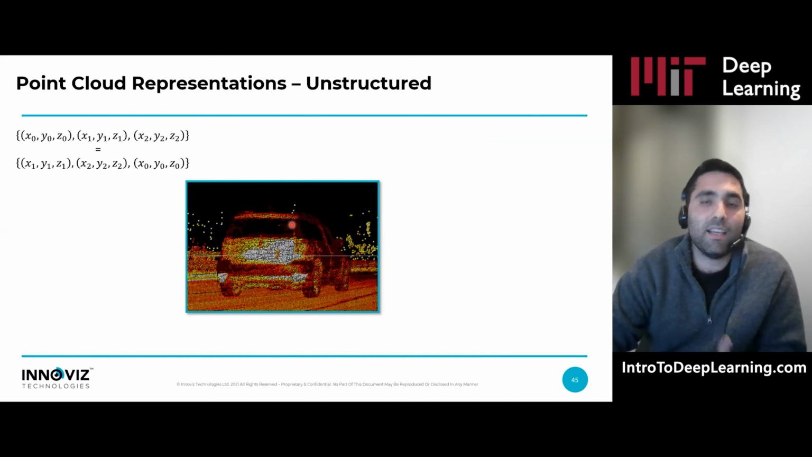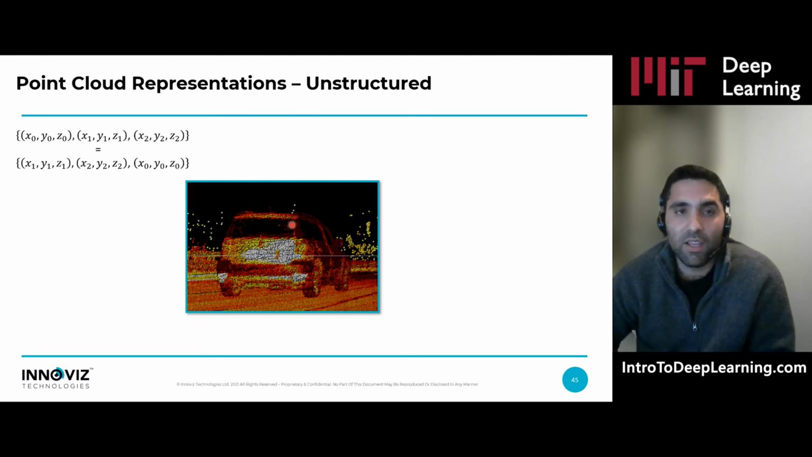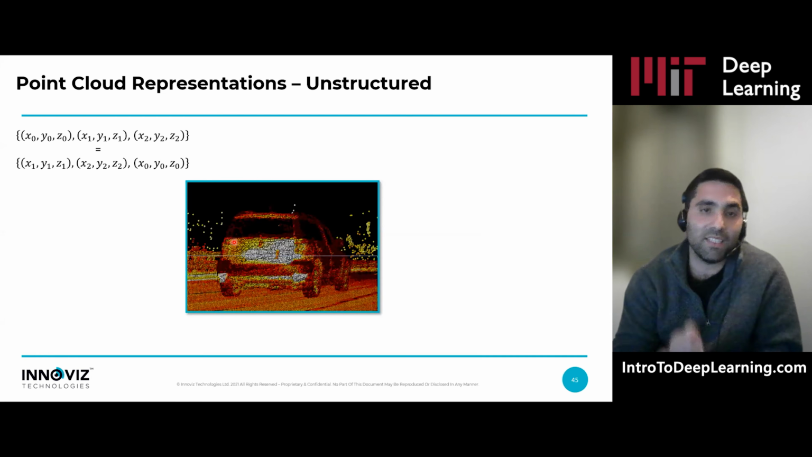So now let's see how we can do deep learning on point cloud. First thing we need to decide is how we should represent the data. A point cloud, as it sounds, is just a set of points. The first thing we need to understand while processing point cloud is that it's unstructured. It means if we took all the points on this car and ordered them differently in memory, it would still be the same car.